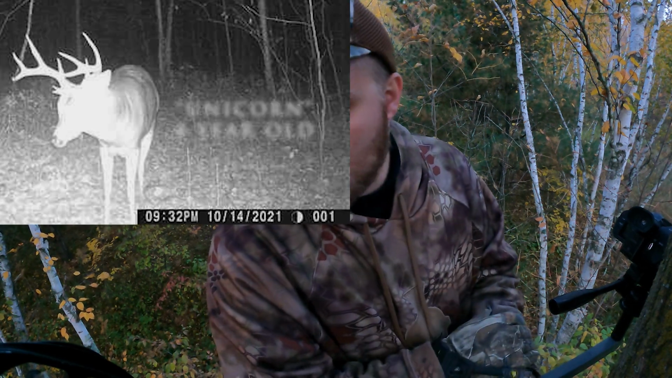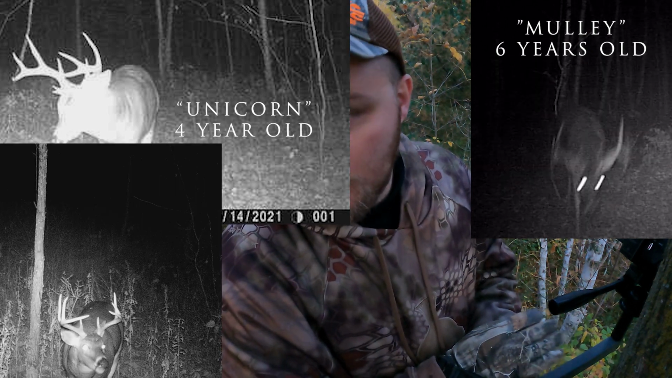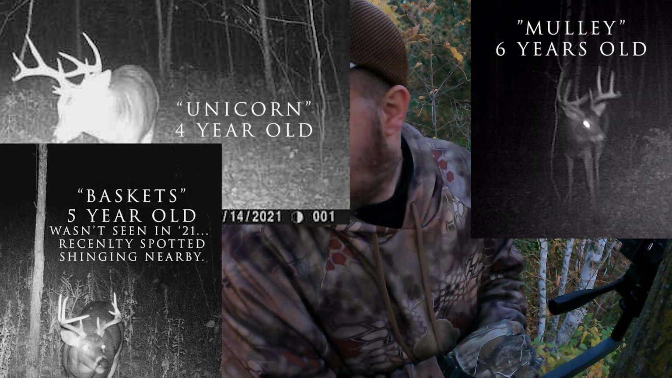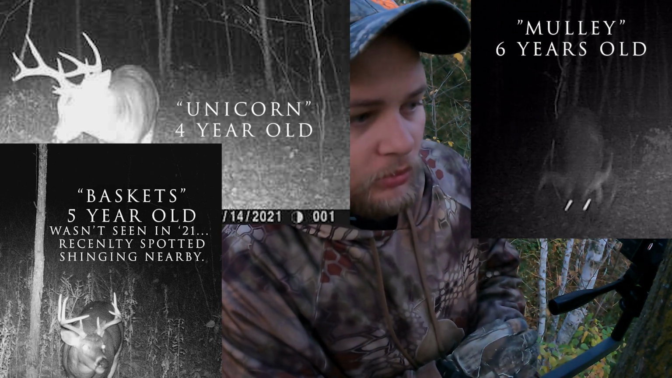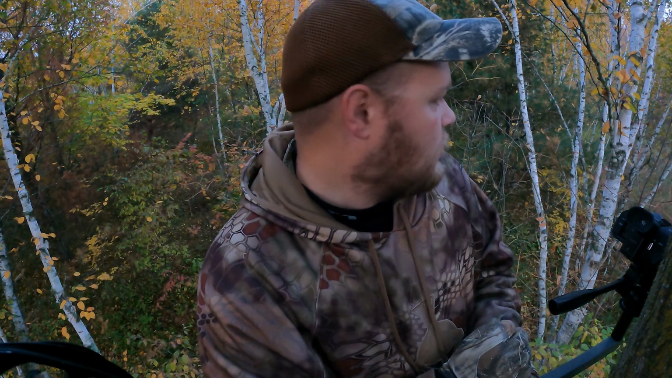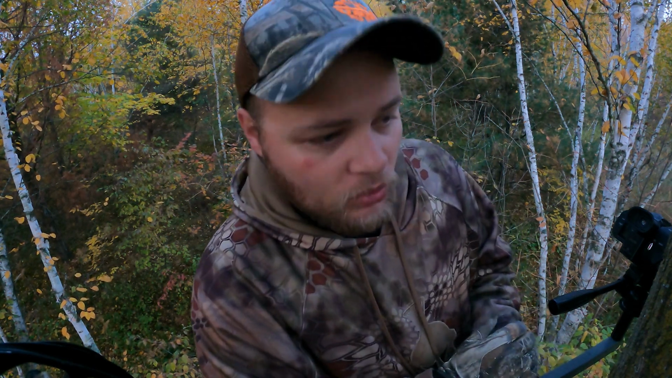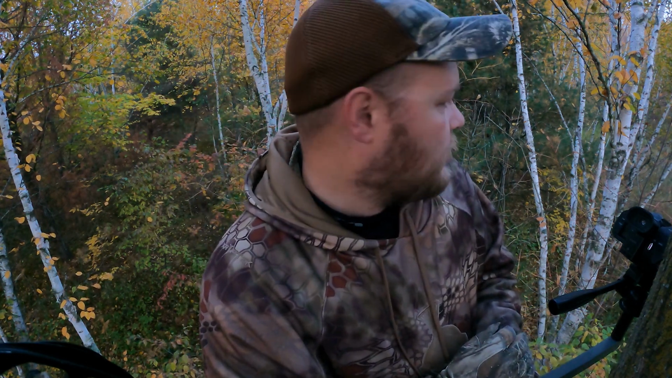I'm out here today after... There's 3 bucks around this property that are on my hit list. One's a 4-year-old, the other one might be a 4-year-old as well, and then there's a 6-year-old. But this property doesn't hold deer. It's a pass through. We get them for a day or two at a time, and then they move on, and they come back like a week later. They definitely come through here, and they usually start showing up around mid-October, October 14th.